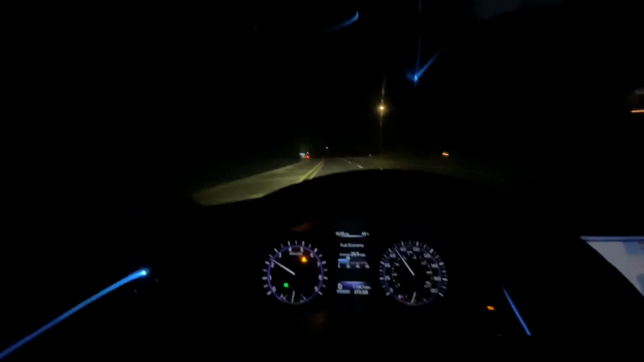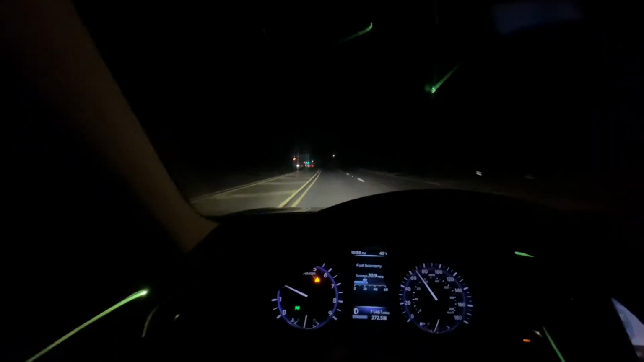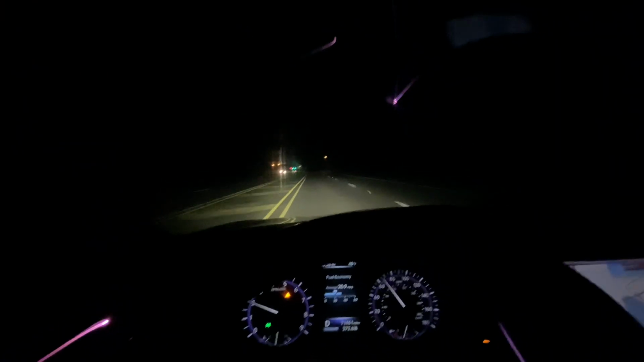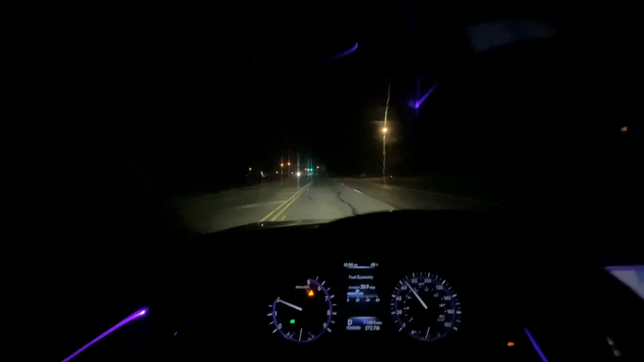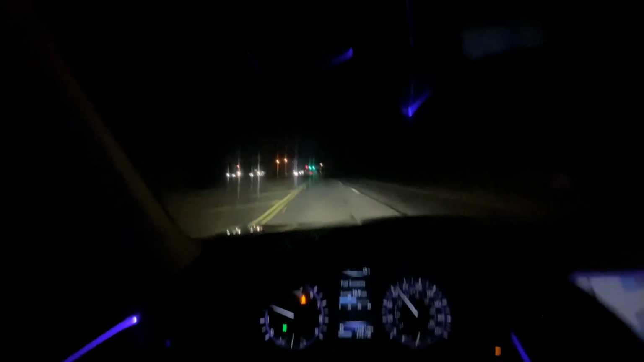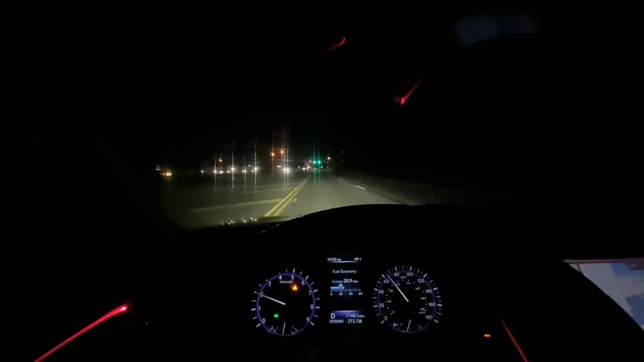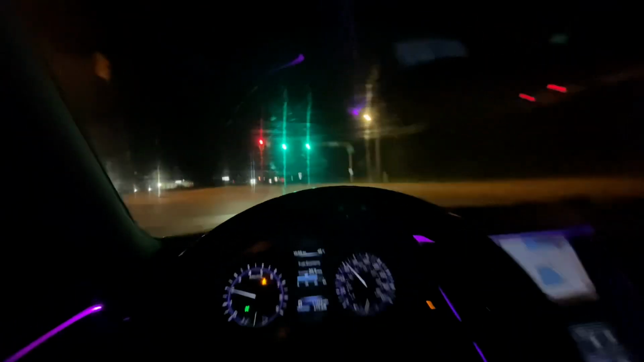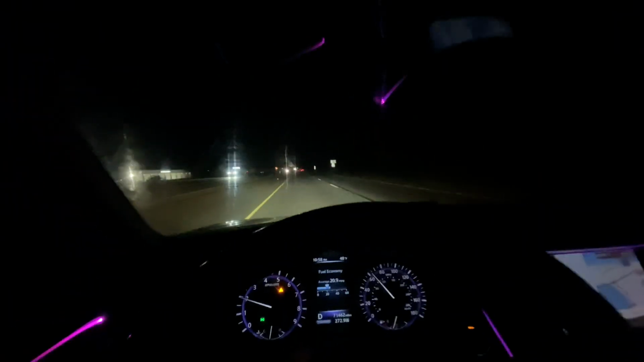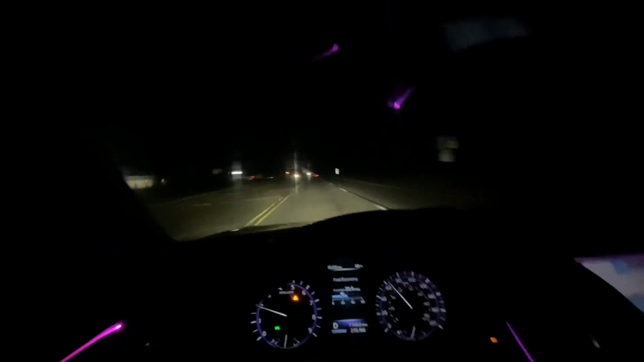I was pretty much fully sold on going with the 3.0T version. I found one at a dealer in Iowa. It was a great price, a 2020 with only like 31,000 miles on it. 24,000 MSRP. There was a reported theft on it.